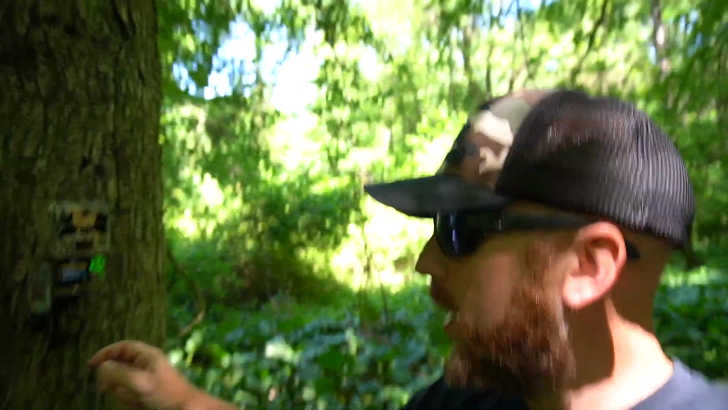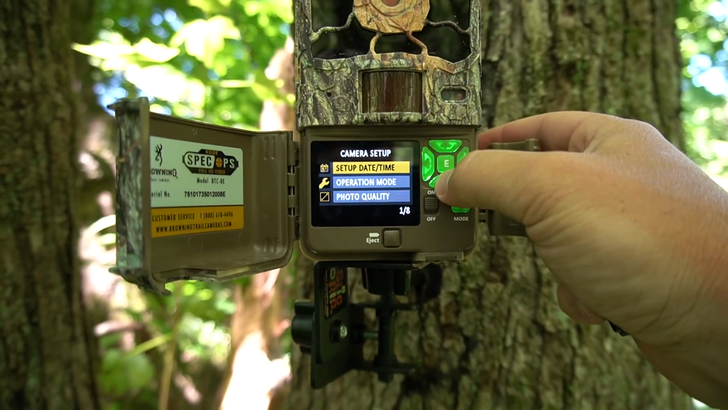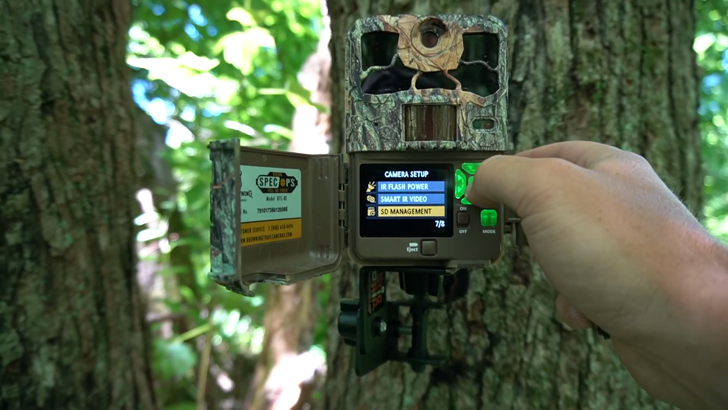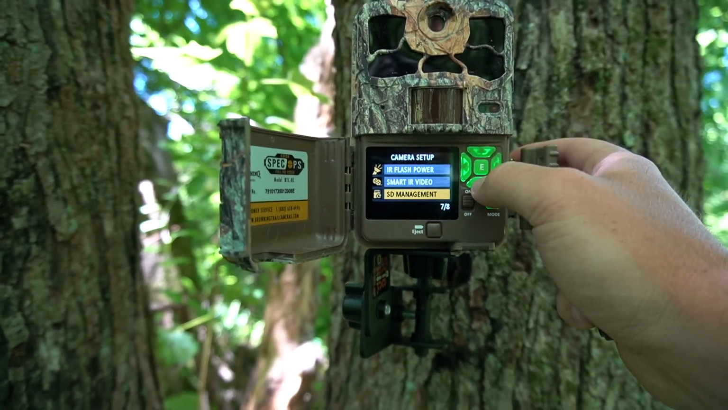Alright guys, one more thing before we go. I'm gonna go ahead and switch on the SD management option, and I'll show you right here. Camera setup. Here we go, SD management will turn on.